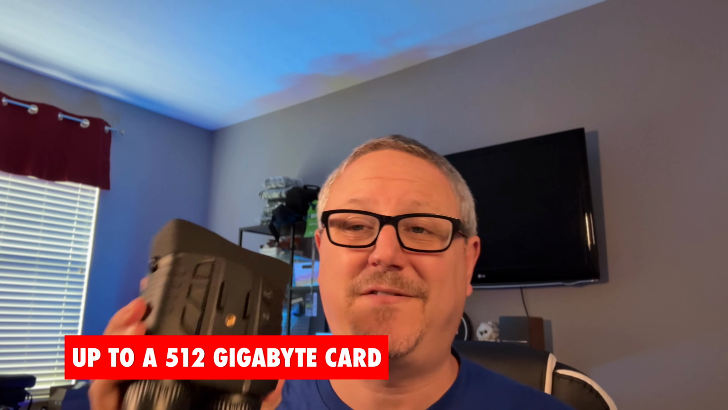Again, I mentioned that mine has a 64 gig card in here, but this will accept up to a 512 gigabyte card. So you can record a ton of video on this thing or pictures if you want.